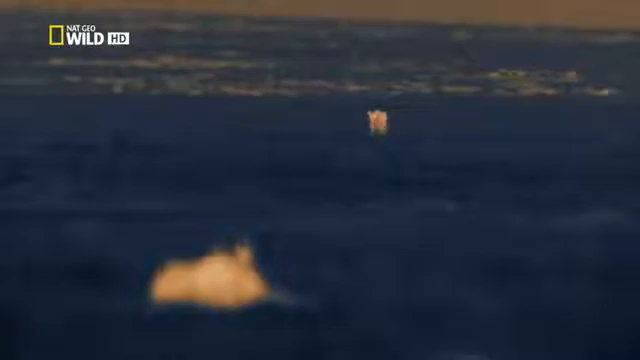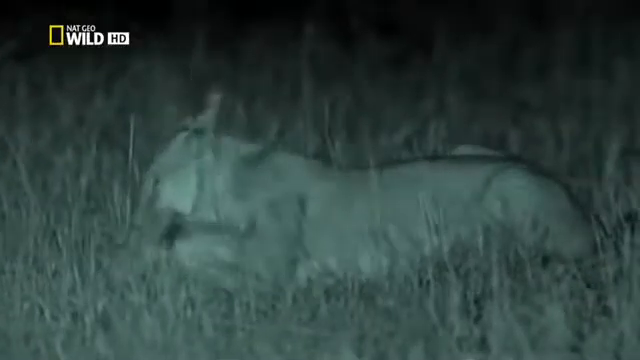She runs down a tiny calf, and this time it pays off. It's a start. Finally, she catches something. This is a kill she can claim entirely as her own. She's passed her first test as an adult. But the meat won't be enough to feed the whole gang.